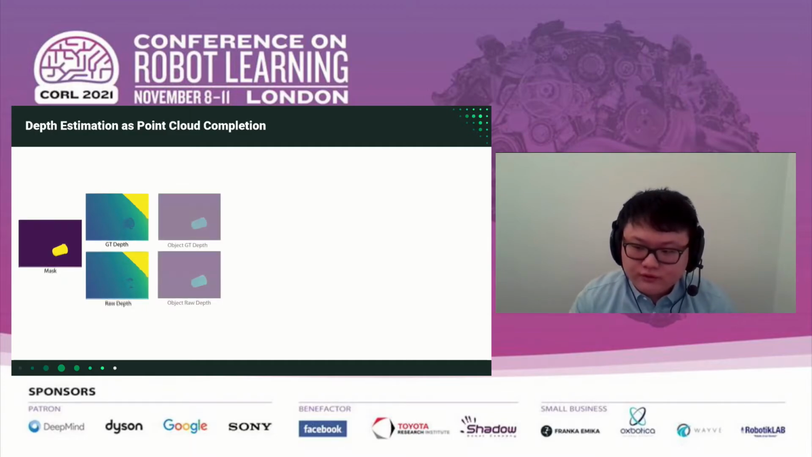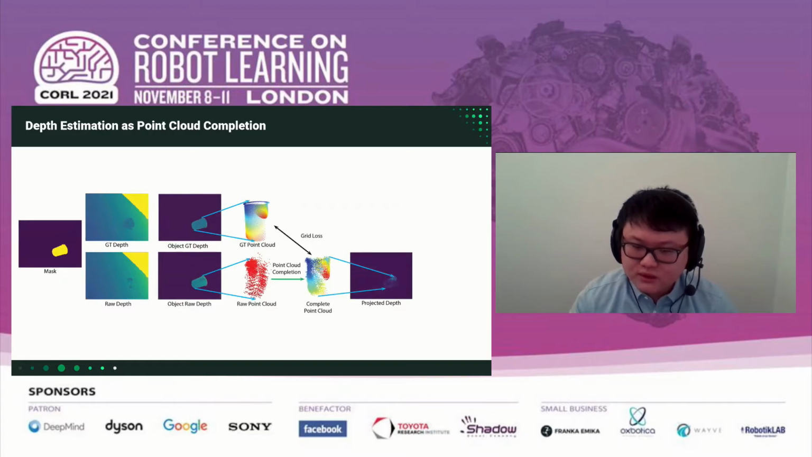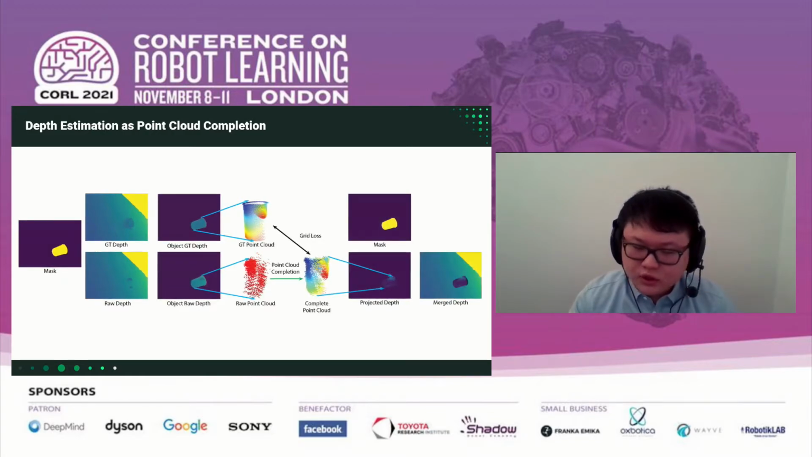To do that, we first isolate both raw and ground truth depths for each individual object and deproject them into an incomplete and complete point cloud pair, and then use the pairs to train the point cloud completion network. The network's output is then projected back to the depth space and merged with the raw depths to create the sparse prior.